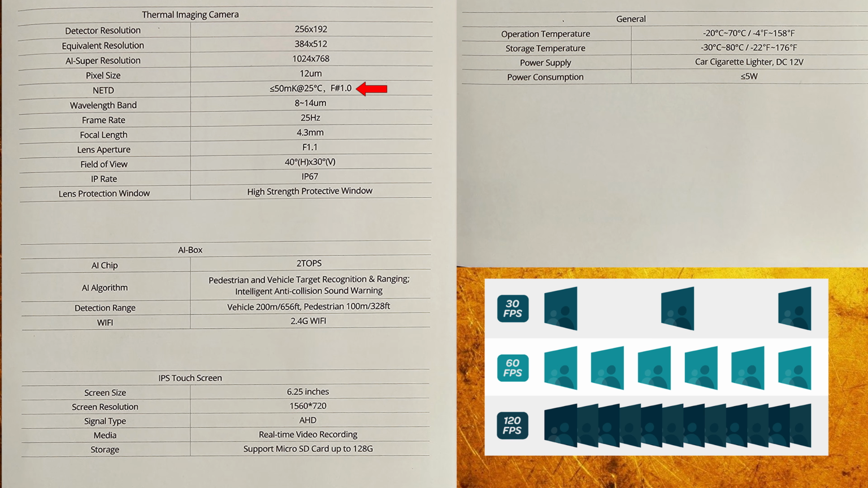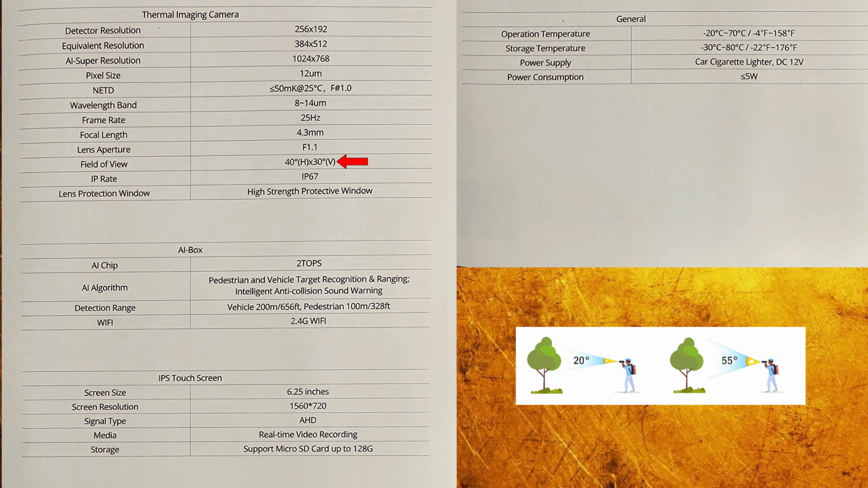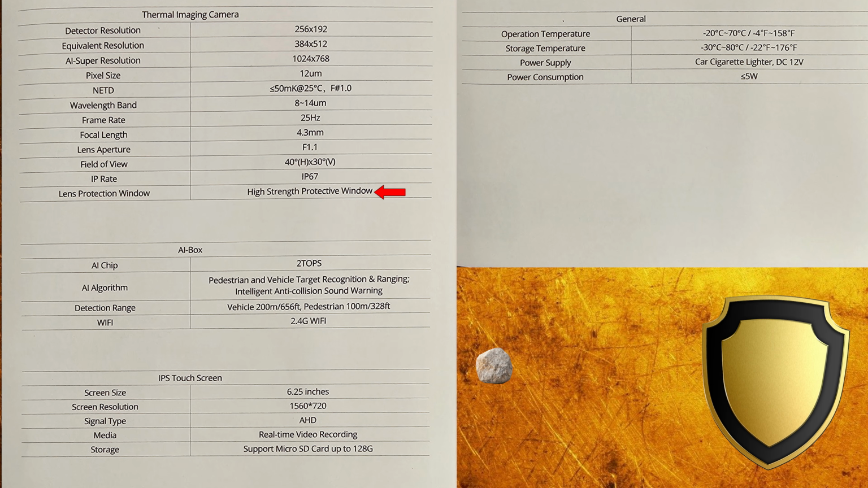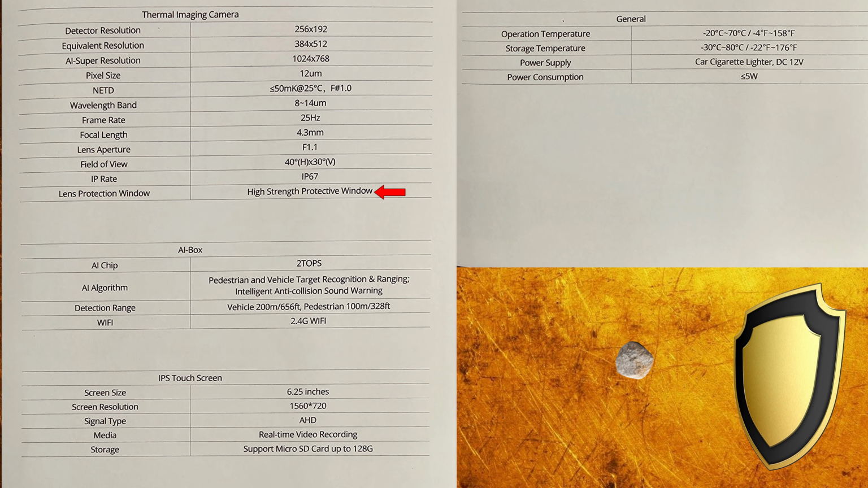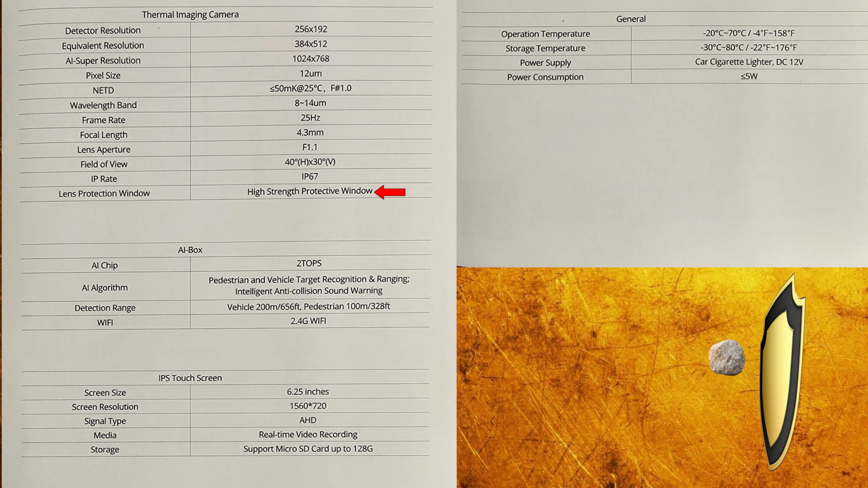Then we have here a 50 millikelvin sensitivity. Frame rate is 25 Hz. That would have been nice to see 50 Hz on this type of devices, but it's fine. Field of view is 40 degrees. It's IP67, so it's going to resist all kinds of weather. It has a high strength protective window that's going to protect it from impacts at the installation location, and the window size is going to make it nearly impossible to have anything impact on it.